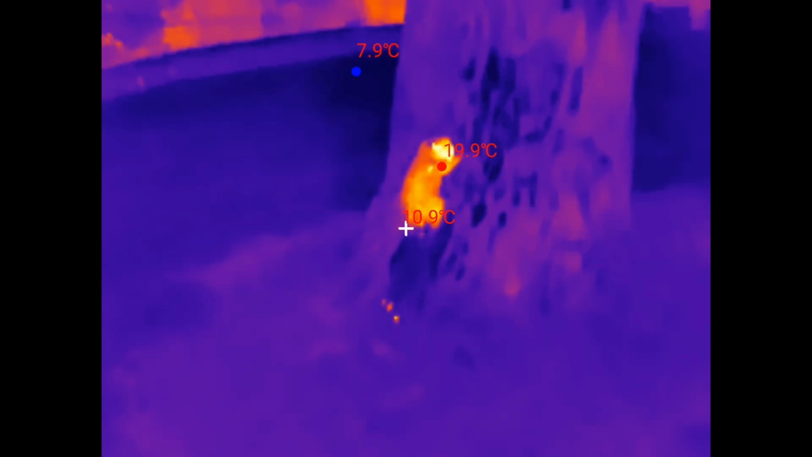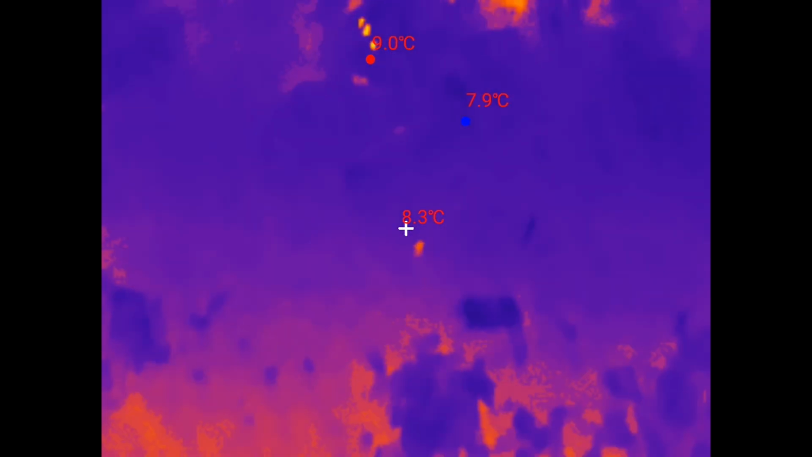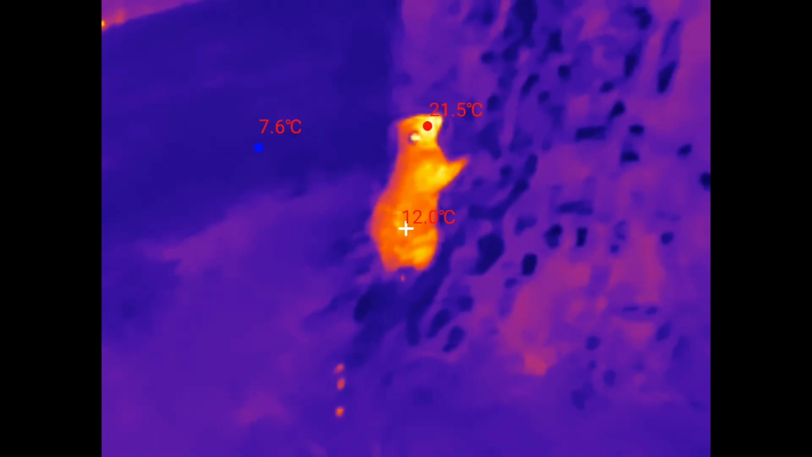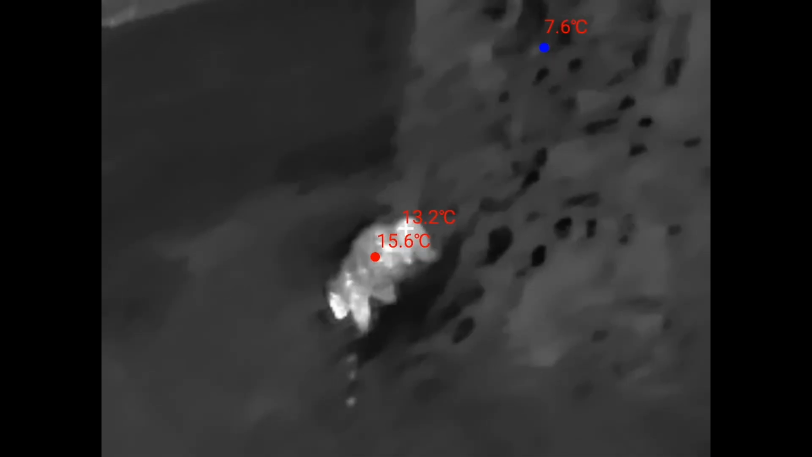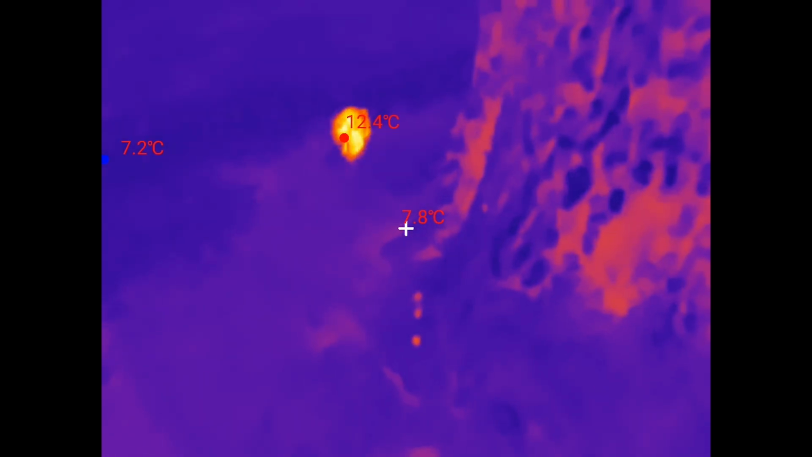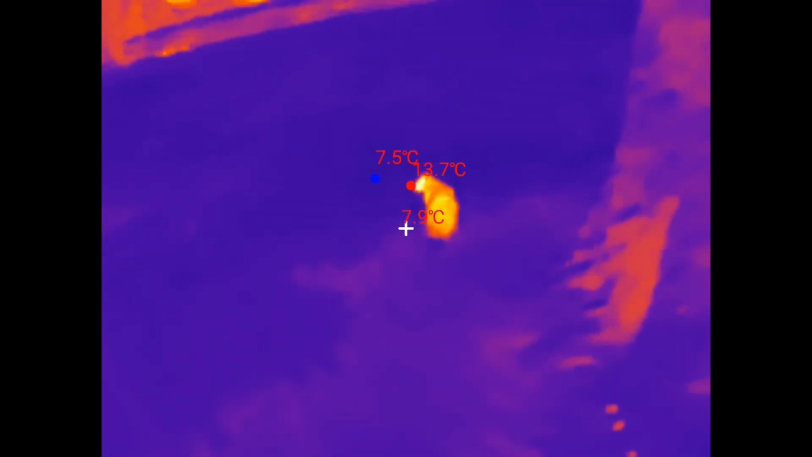You can even see like where the possum's been walking, like there, maybe there. You can alter the contrast and also the brightness a little bit as well.